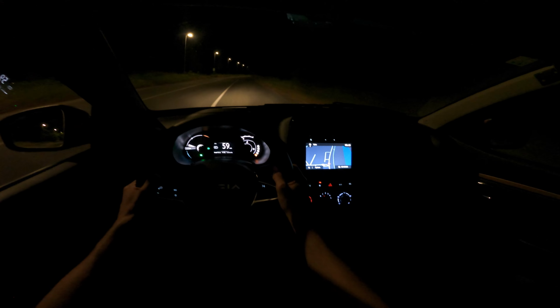Okay, back to drive, and let's head out. So also let me just switch off the AC for a moment. Now you can see the pedestrian warning system. Car locks when you start driving.